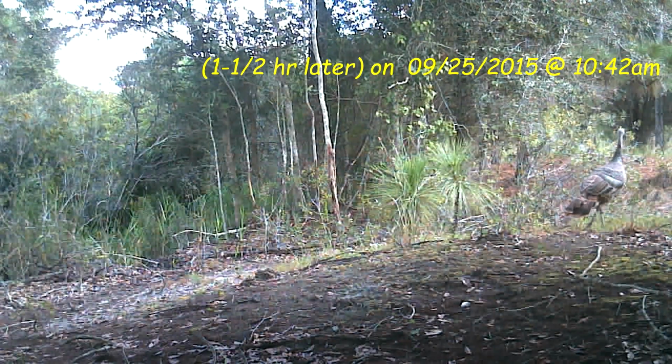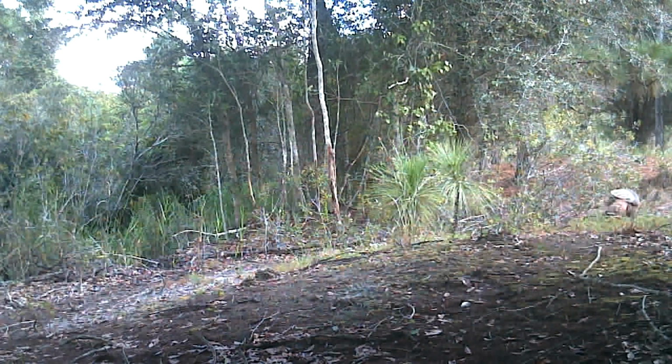And there's 5 hens come by an hour and a half later. There's one. She's leading the rest. They'll show up here in a second. We're still in day 3.